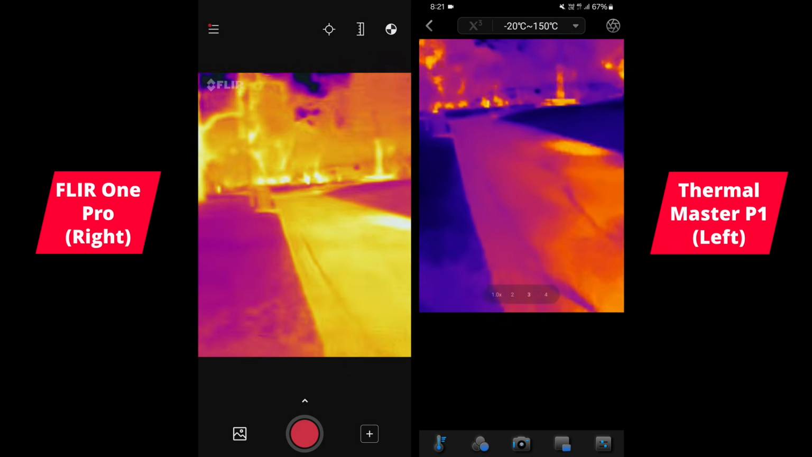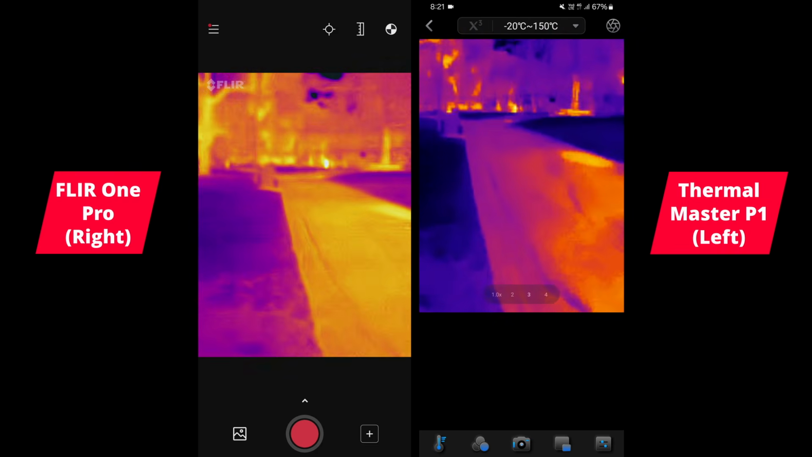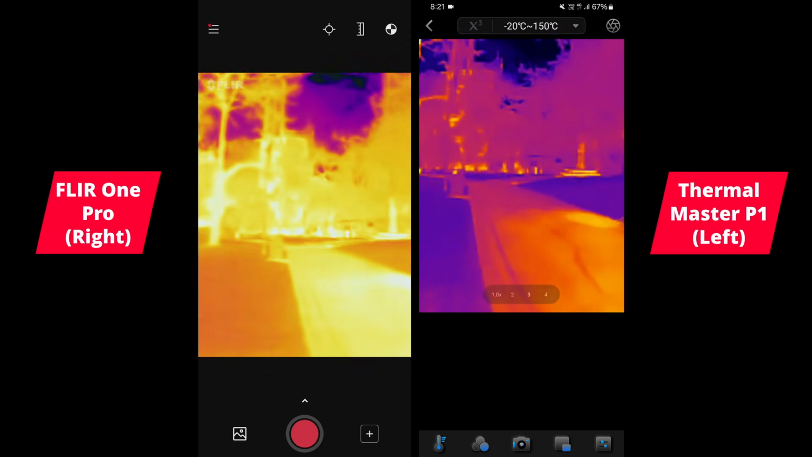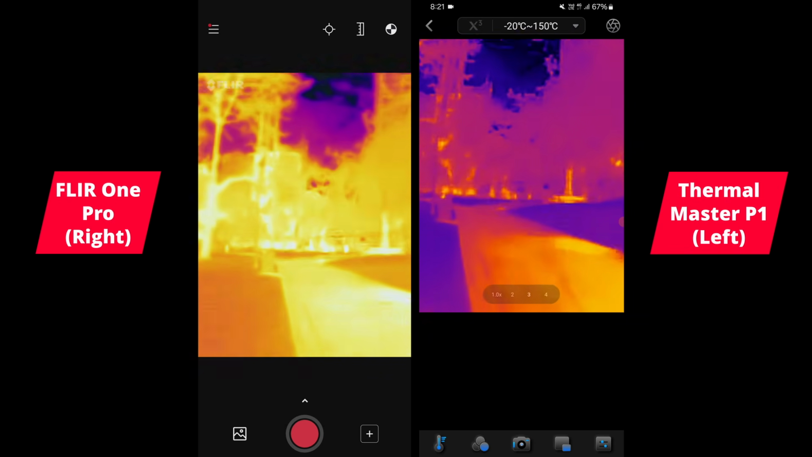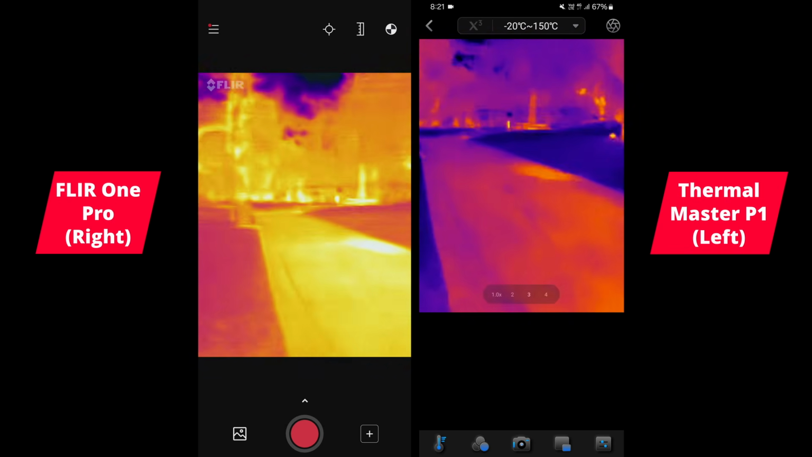With the lower millikelvin value of less than or equal to 40 on the P1, small temperature differences do show up better and with more contrast.